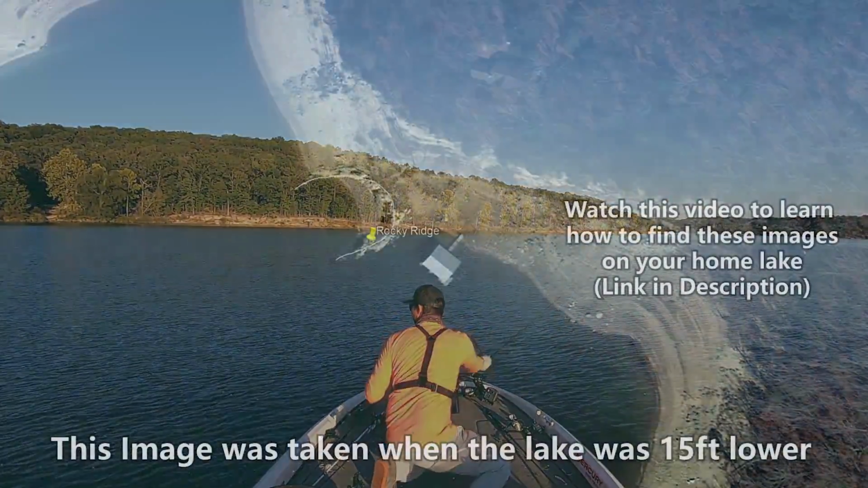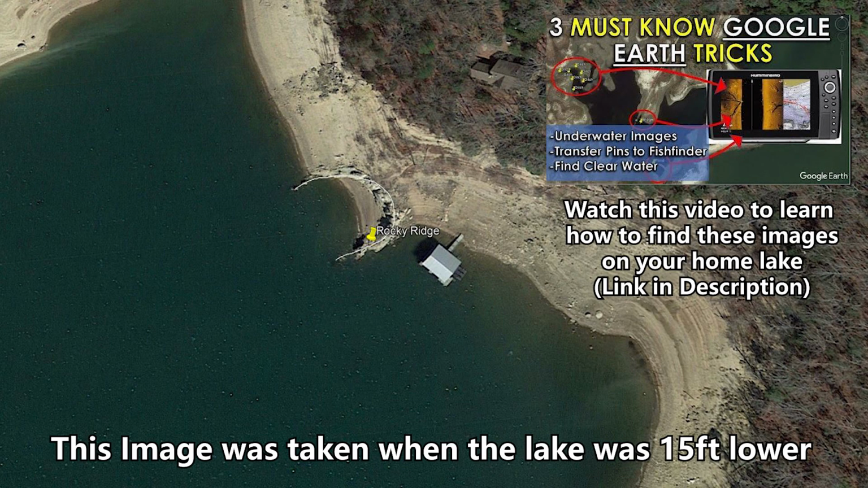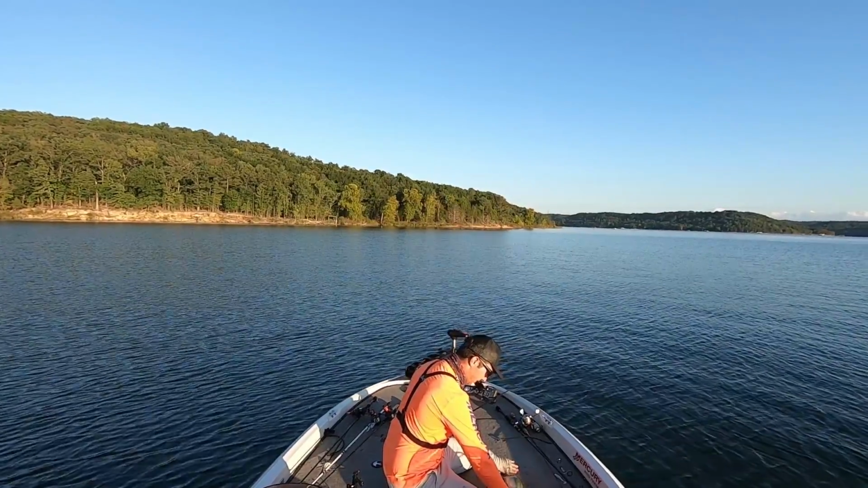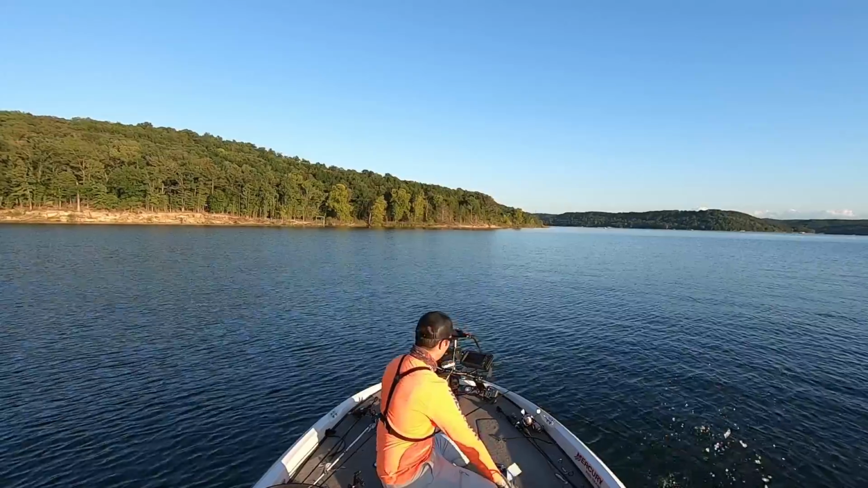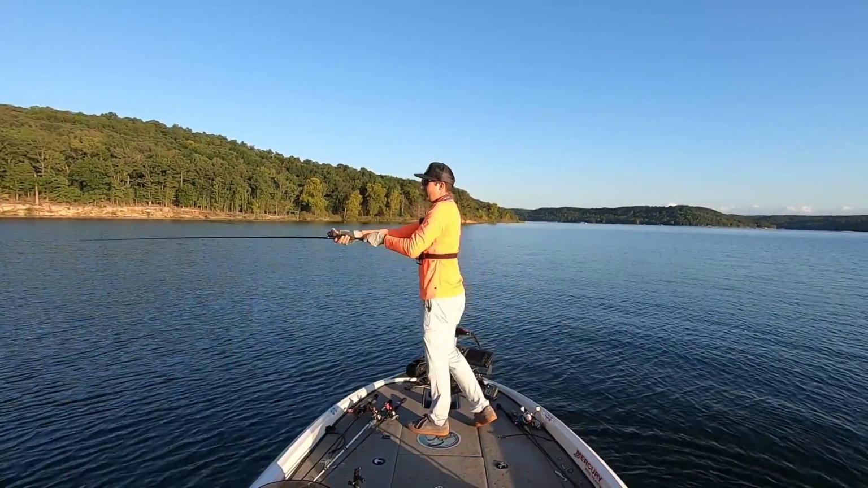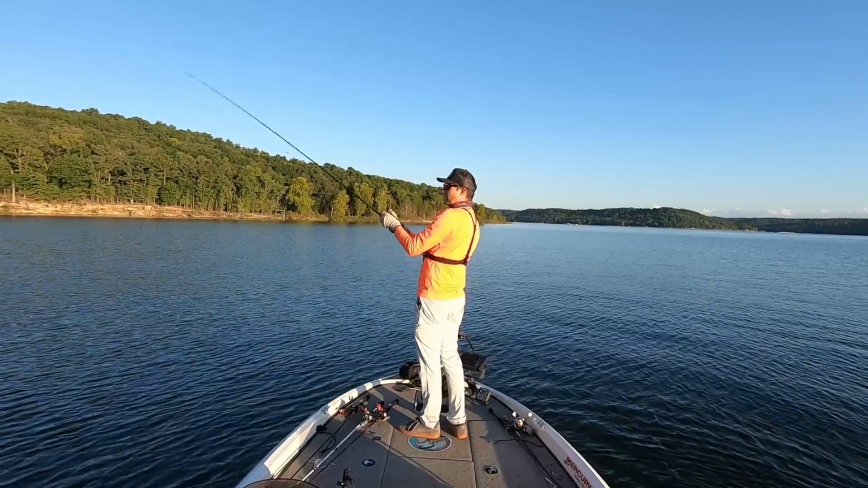Oh man. Saw this spot on my graph. It's just a little rocky ridge I marked on Google Earth a while back, and didn't graph it before. Give me 1 second here. There we go. Didn't even have the bump board out. Oh, it's not even close. 13.5 incher. My tournament instincts are not what they used to be, guys. Can't even judge a fish. Should have known that wasn't a keeper.